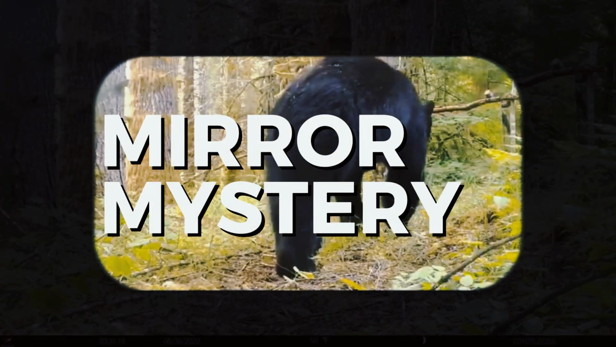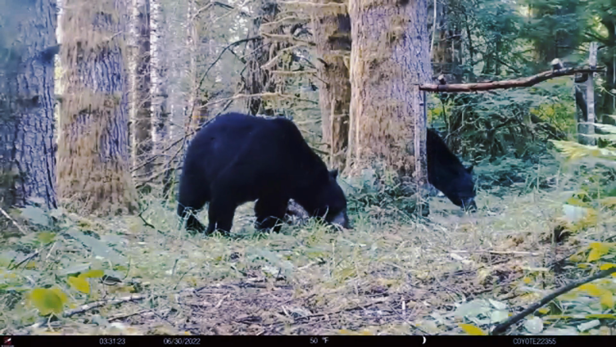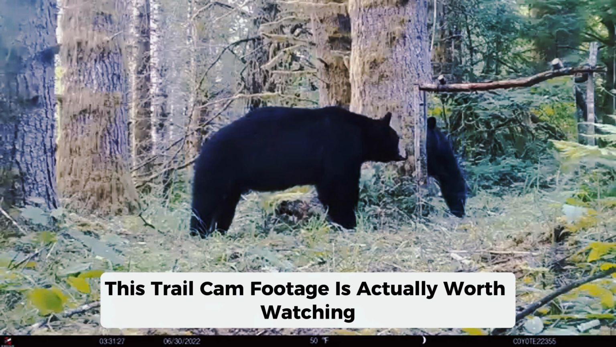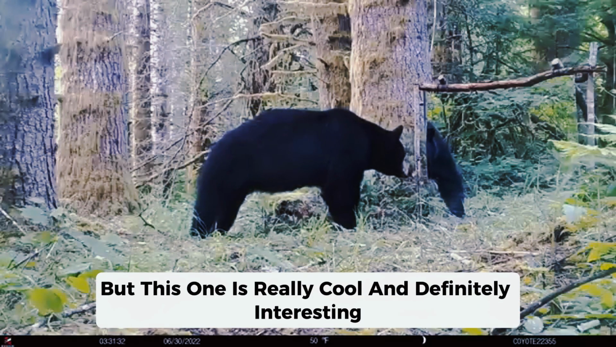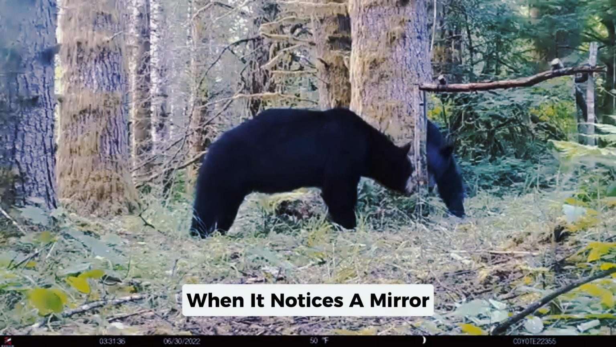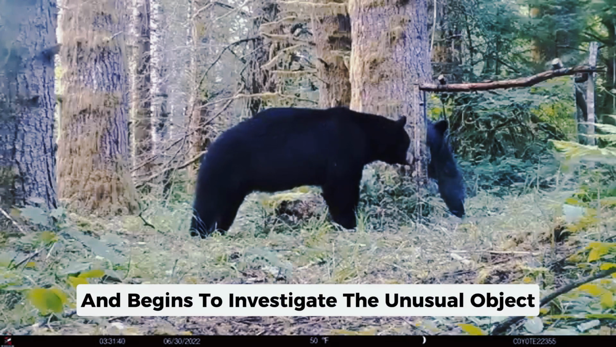But sticking to bears, next we have trail cam footage of a bear who finds a mirror. This trail cam footage is actually worth watching. It's a rare find, but this one is really cool and definitely interesting. A black bear is walking through the forest when it notices a mirror placed in the middle of a clearing and begins to investigate the unusual object.